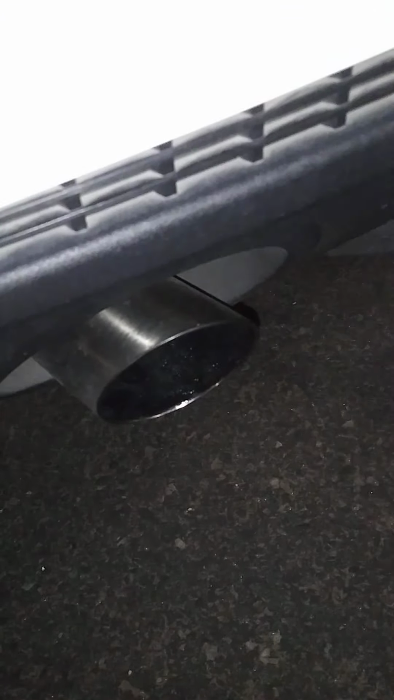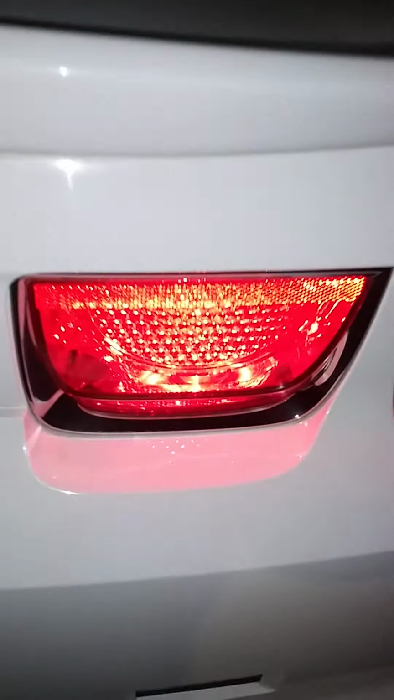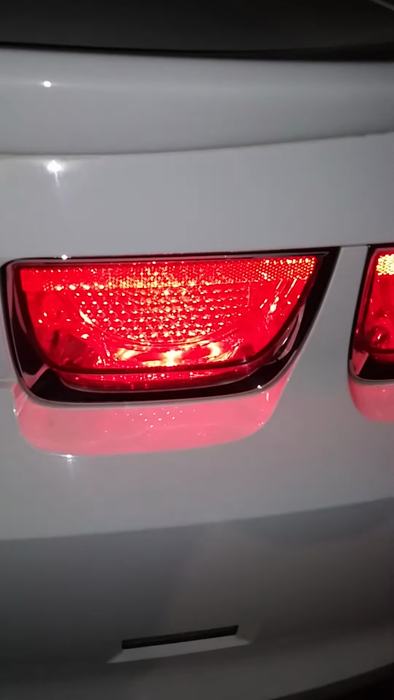Once you guys hear the exhaust, it's sounding a little bit better. The mic on there. That's an idle. So it's looking cleaner. Everything's stock. The only thing I have done to it is a K&N air filter, which they cleaned that too, by the way. Now that I mentioned the K&N air filter. Turn the light off. There we go.